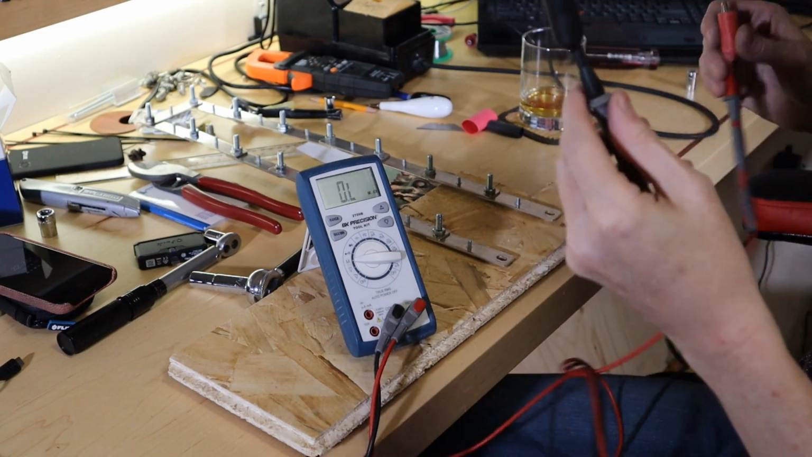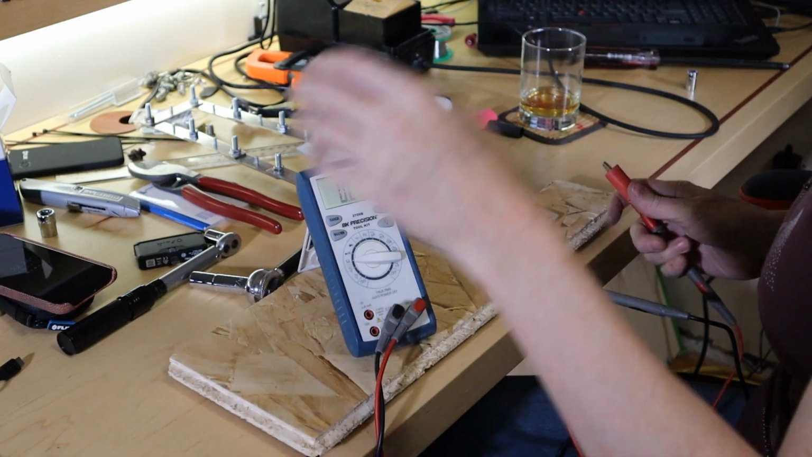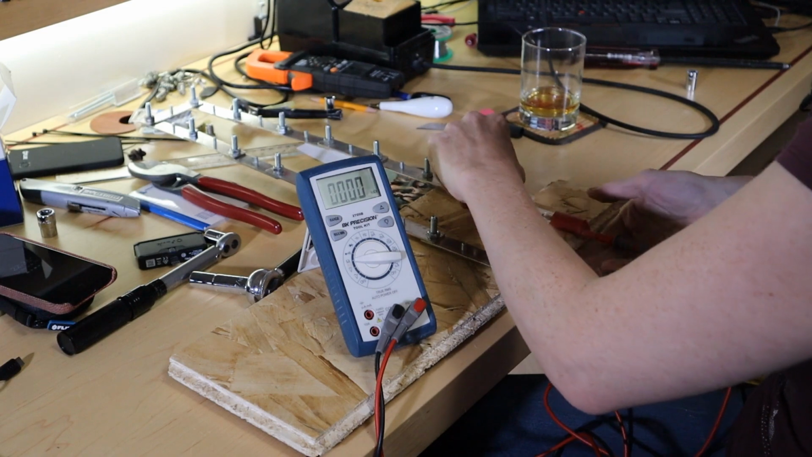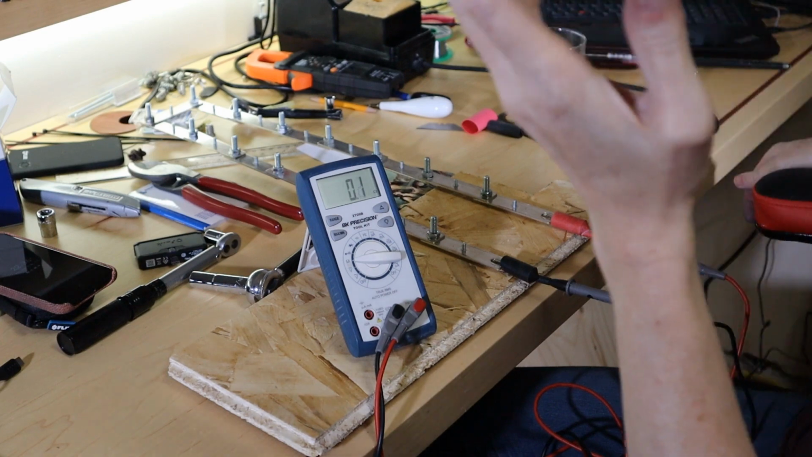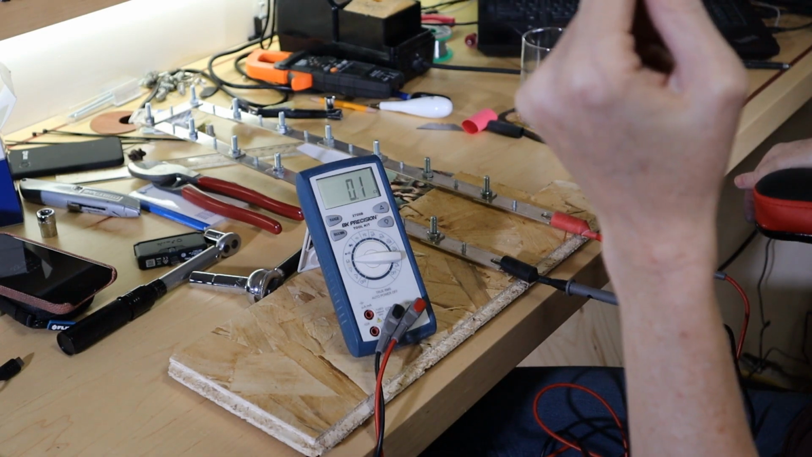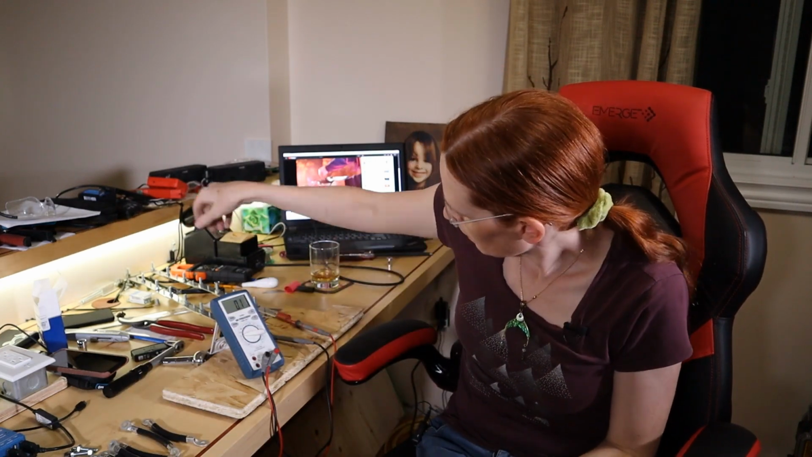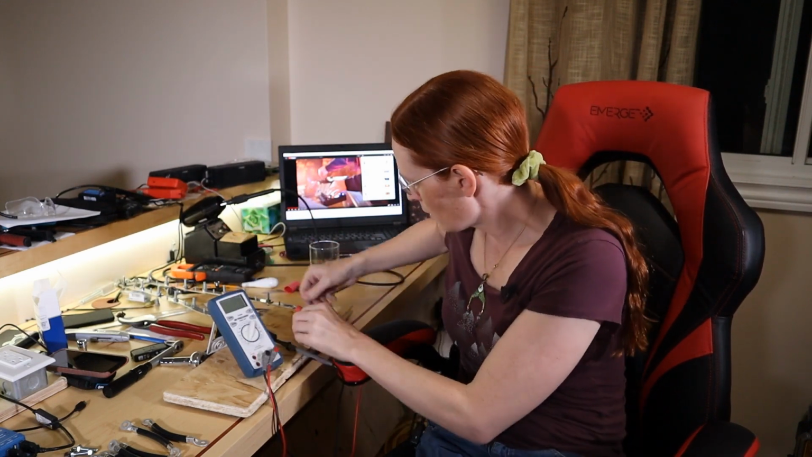So the settled resistance was 0.1 on the chain of flexible bus bars. And we have 0.2, 0.1. 15 of the jumper cables that I made, strung together, measured 0.1 ohms of resistance. And the 15 rigid bus bars also measure 0.1 ohms of resistance.